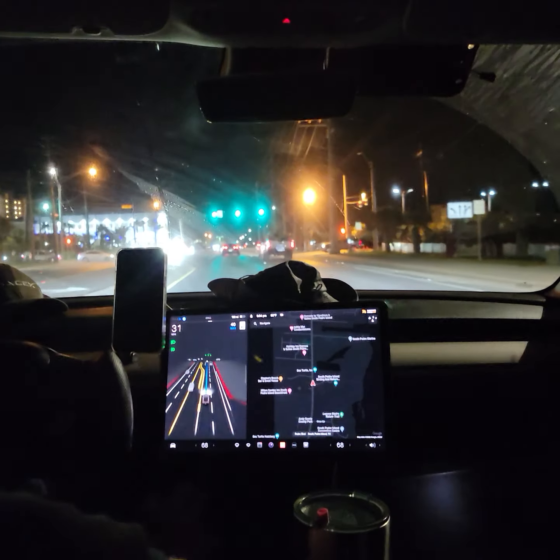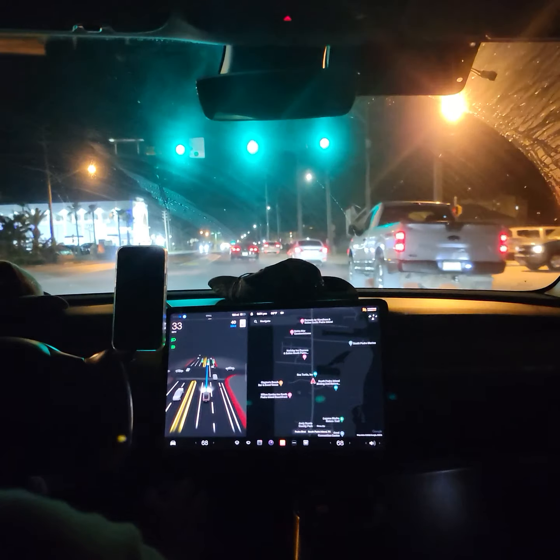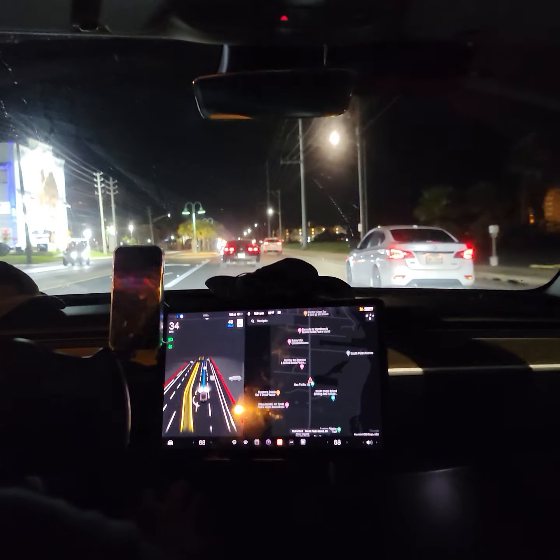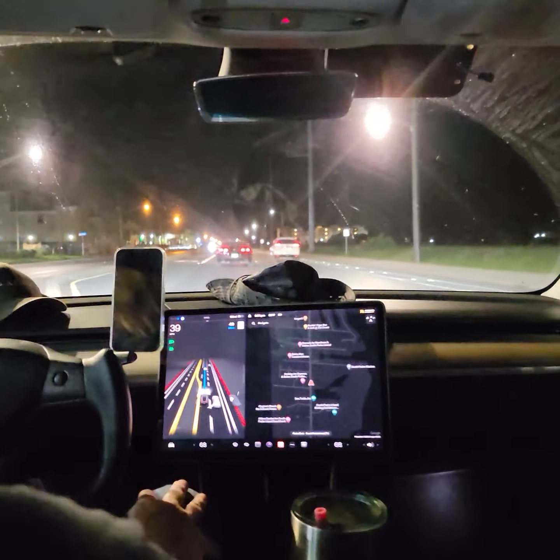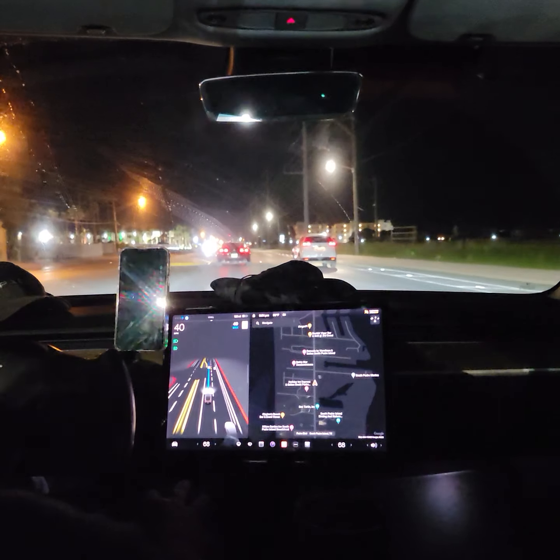I can tell you right now 55 cents did not help if I was driving a gas vehicle at all. I mean, maybe 55 cents every couple of miles or every mile, maybe. Well, that might be too much. Every 10 or 20 miles would help.